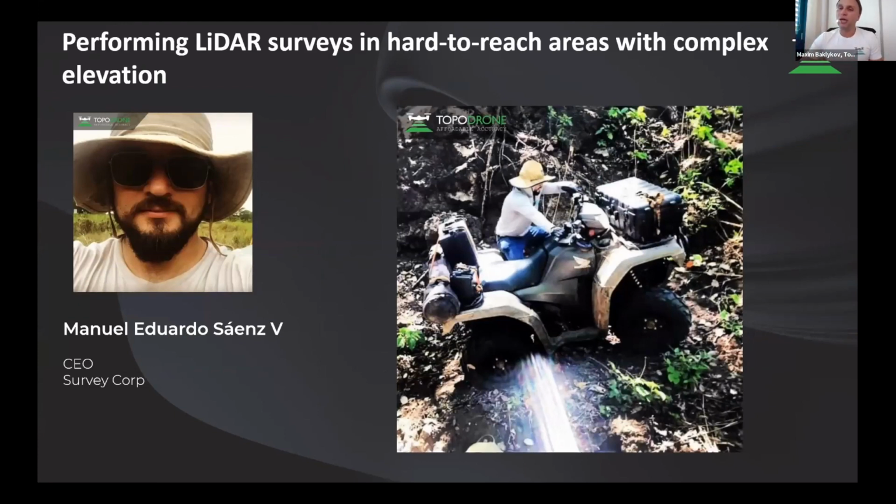Maybe today I will make an announcement of new features of our software, which was designed especially for Eduardo when he made a huge project of LiDAR survey in Costa Rica, and he asked us to help to process data when he had more than 30 flights. In this case, we designed a special workflow, which will be available for all our customers within a few days, and this workflow helps to process all data sets from 30 flights in one click.